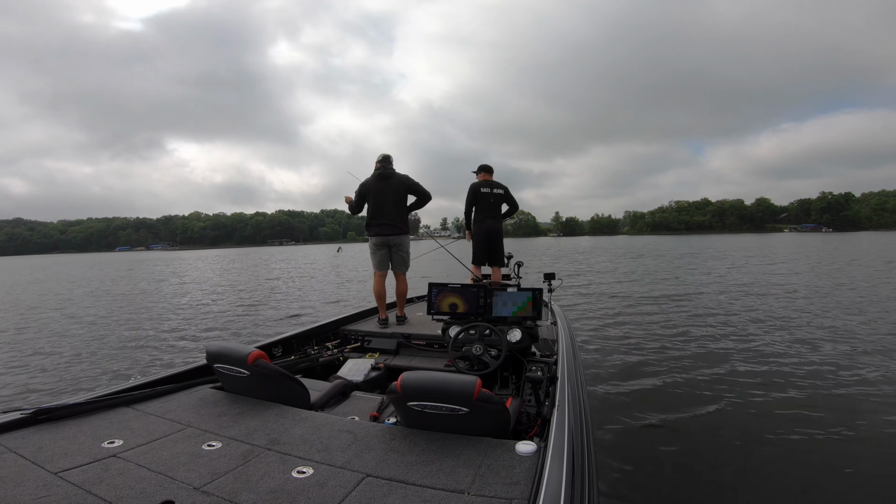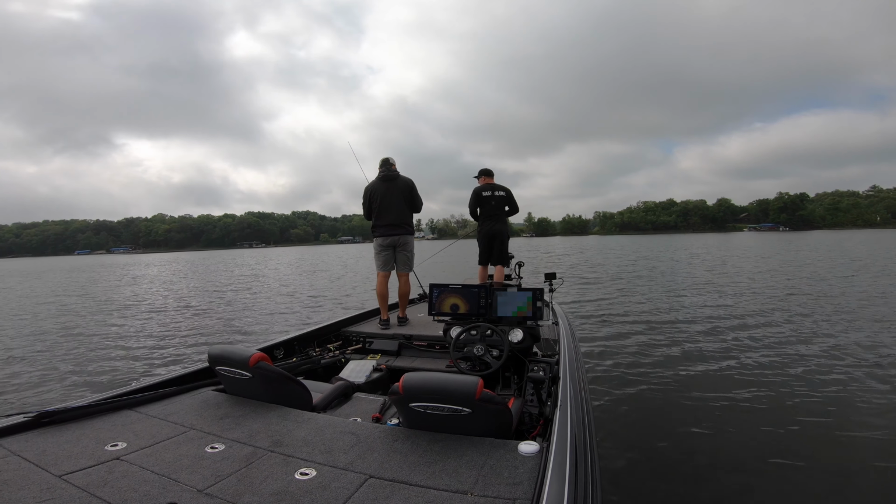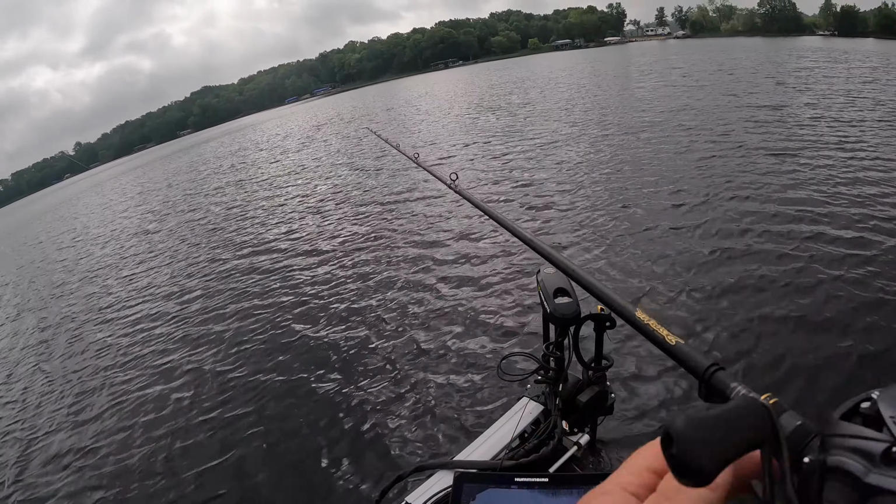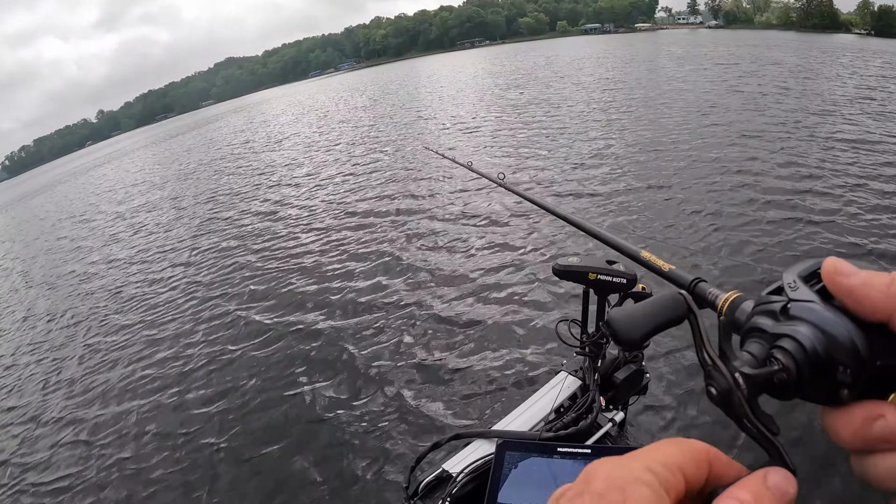And on the Mega Live, saw those lines, and the second my jig was falling, that one black line shot to the bottom, and you heard me call it before. Like right there, there's a couple more. We'll see if it works again. Jig just fell right into it.